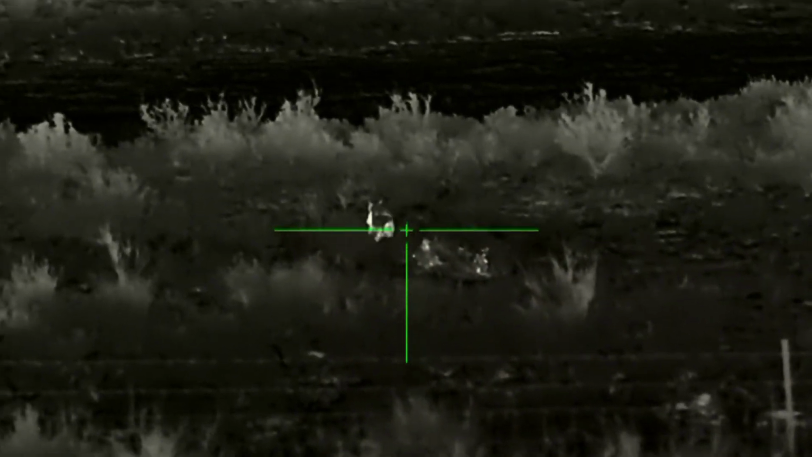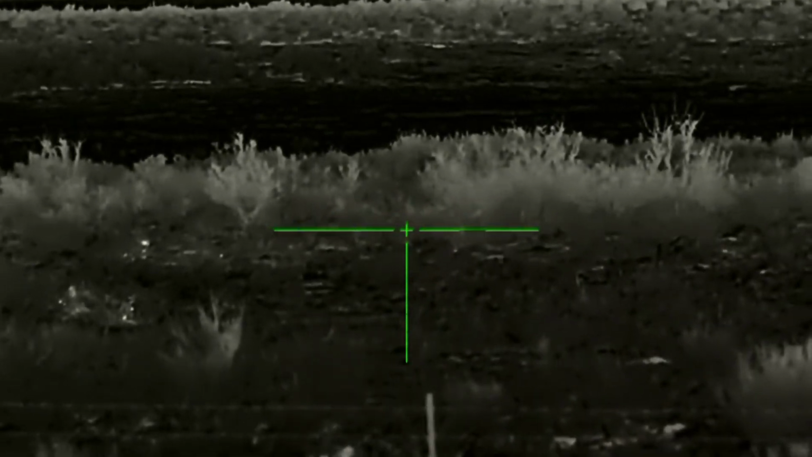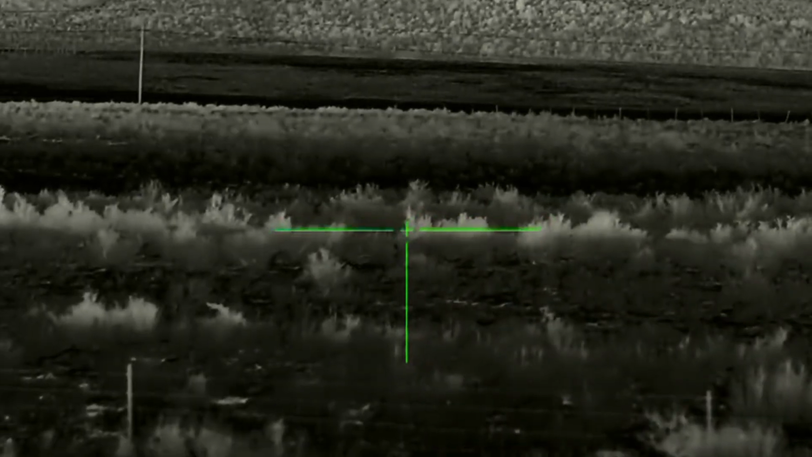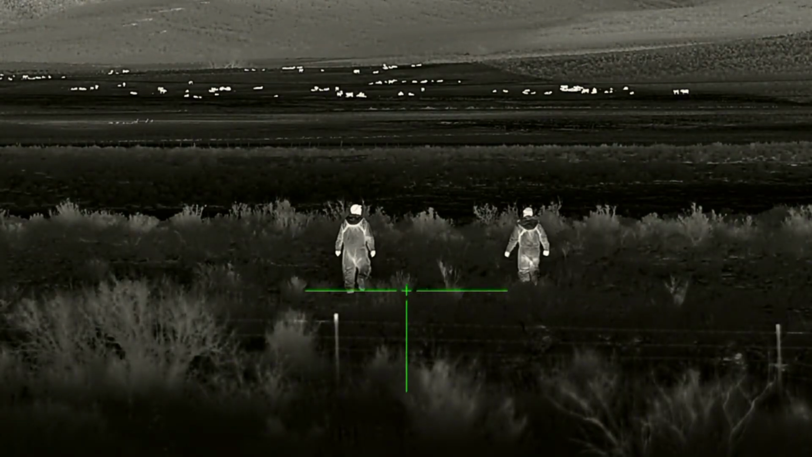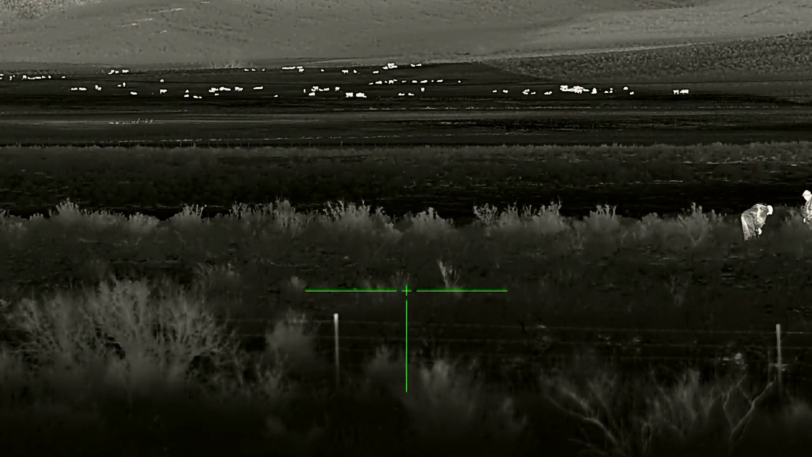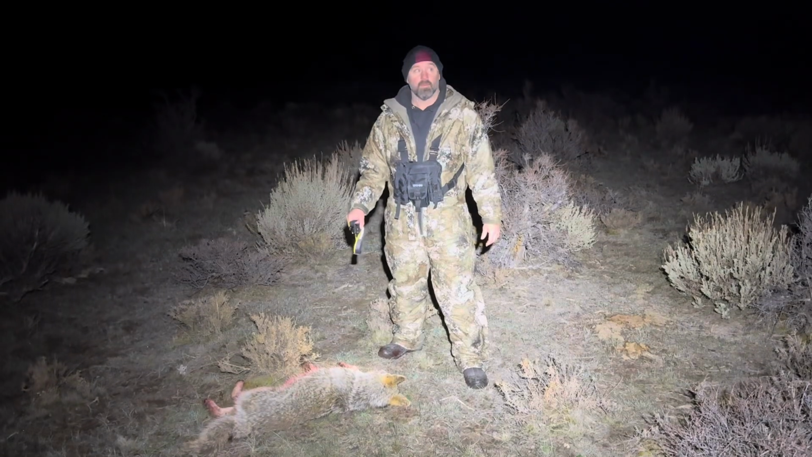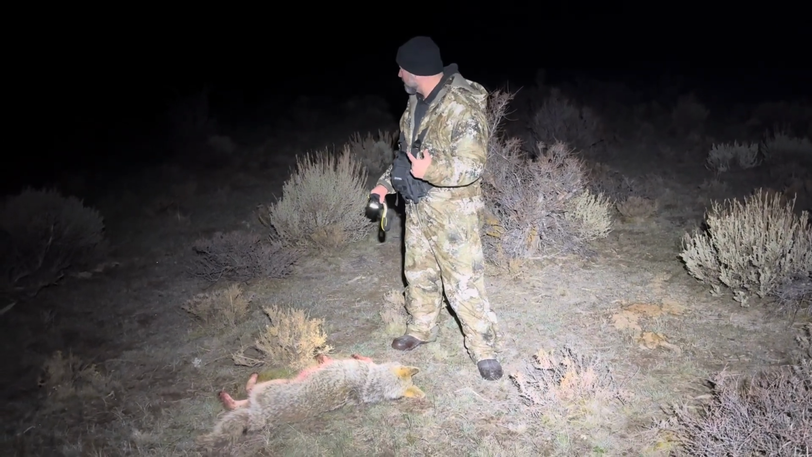Oh, man. Yeah, there's him, and then there was another one right here in this ravine coming to the... He's probably... just actually heard another coyote behind us.